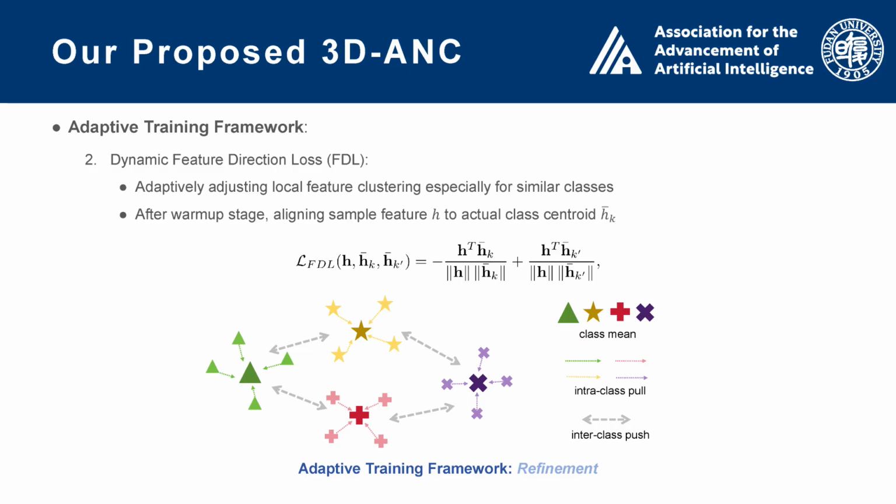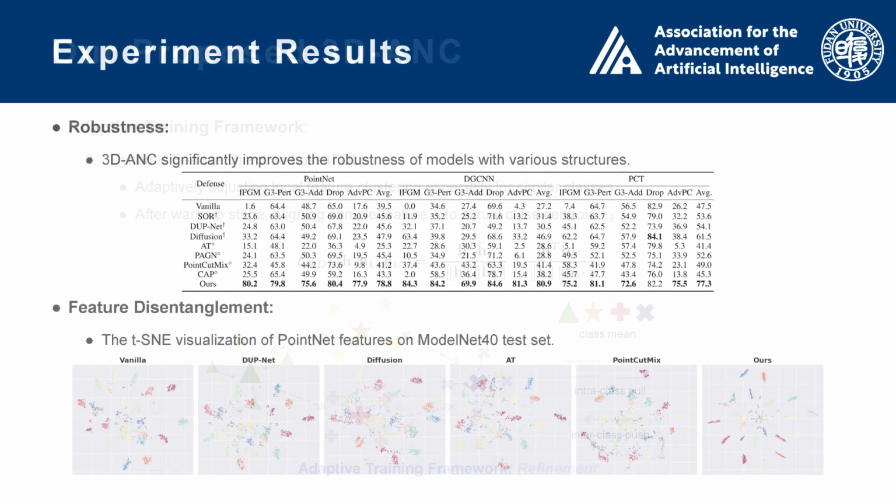Together, RBL and FDL allow the model to preserve the strong structure of neural collapse while still adapting to real-world data complexities. We tested 3D-ANC across multiple model architectures and several adversarial attack settings. 3D-ANC consistently improves robustness. The fixed ETF structure and adaptive refinements make it much more difficult for attacks to distort the feature space.